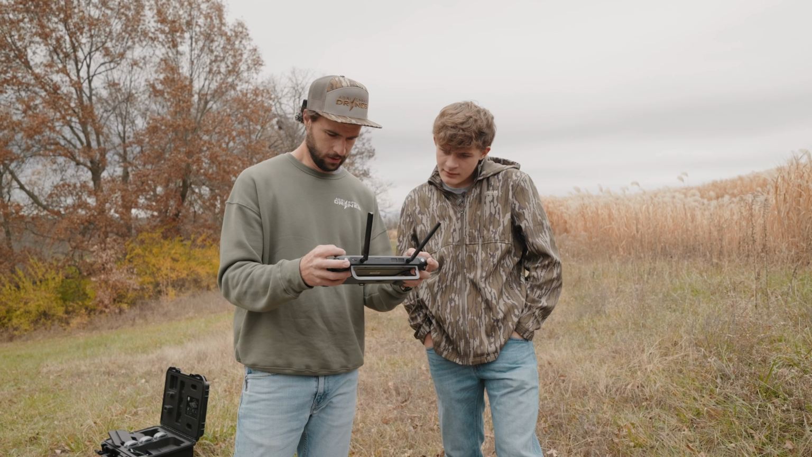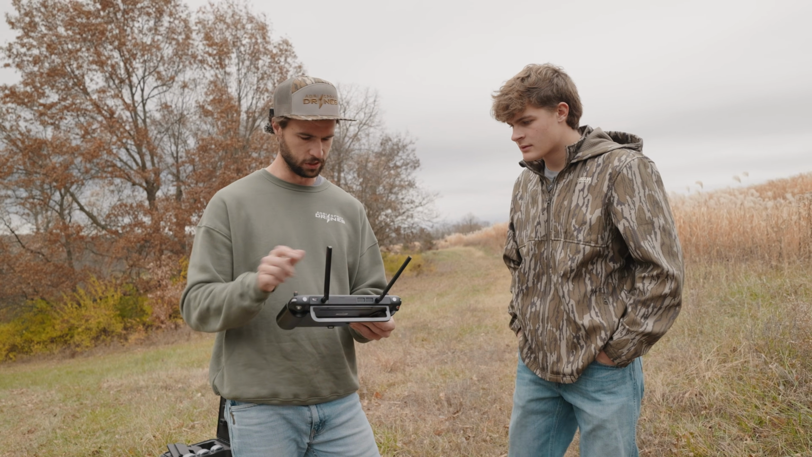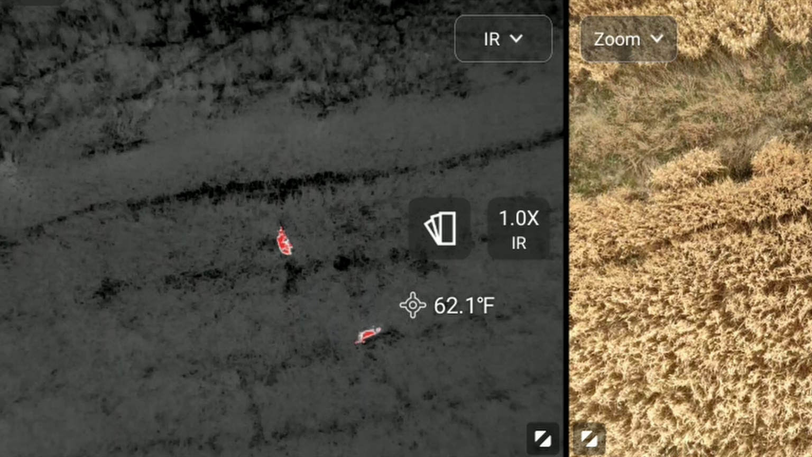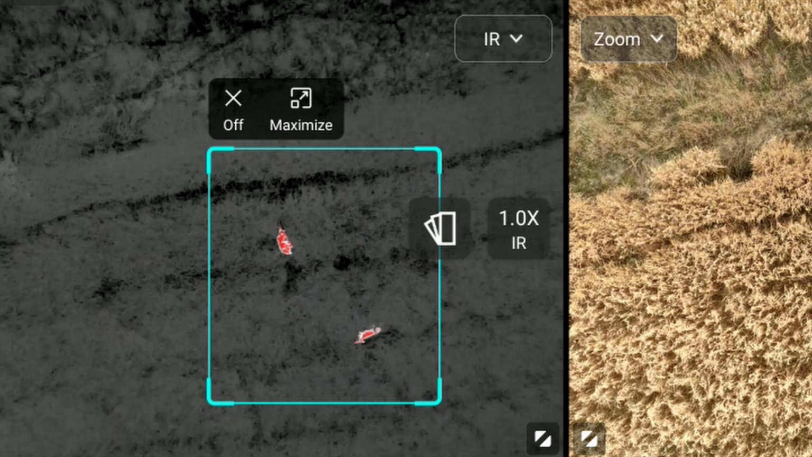So there's that doe we saw earlier. Look at how super clear. For sure, so you kind of know when you see a deer. That's what we're looking for. All right, let's maybe just pattern this miscanthus for a while. Try that out. You can click and drag over an area, and it'll estimate the maximum temperature.